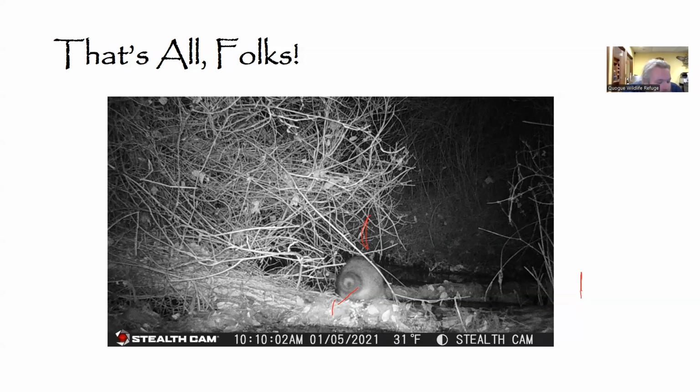Otherwise, when you pull the memory card from the cameras, you can see them in sequence. It'll just show you the photos as they've been taken. But otherwise, I'm not entirely sure as far as time sequence relative to any of the ones that we've shown tonight. It's a very good question, though.